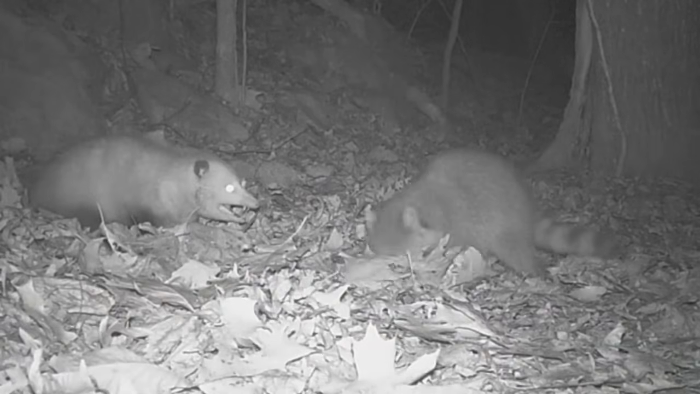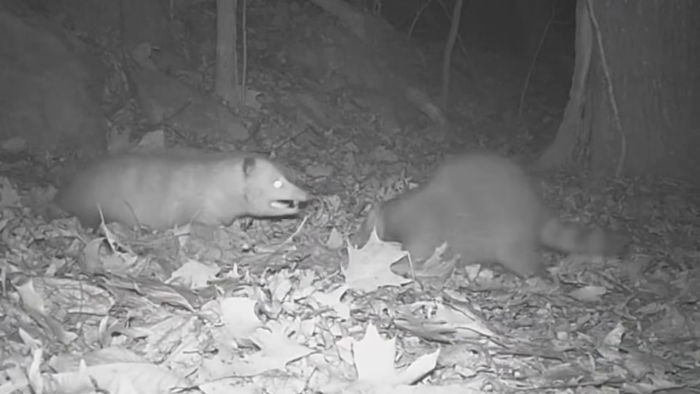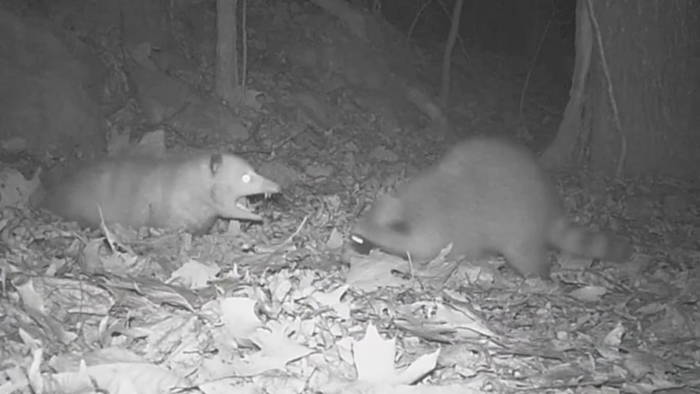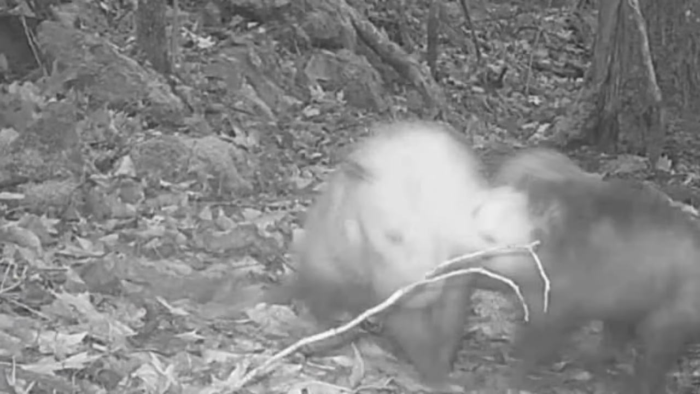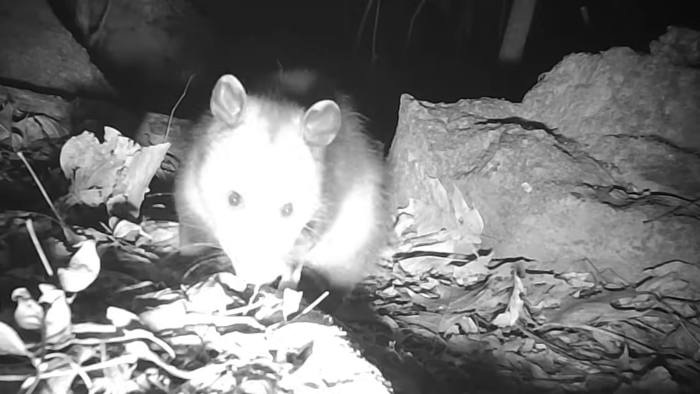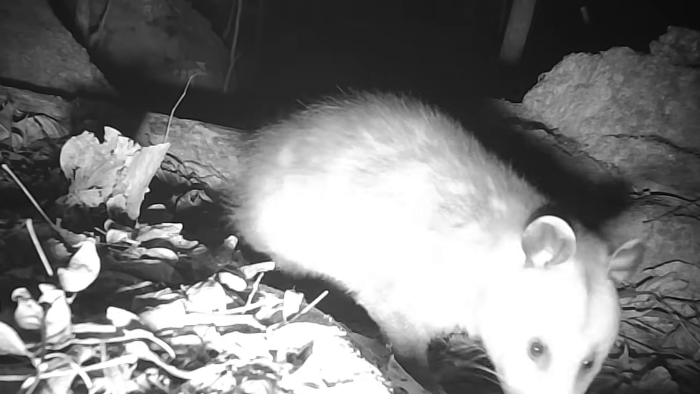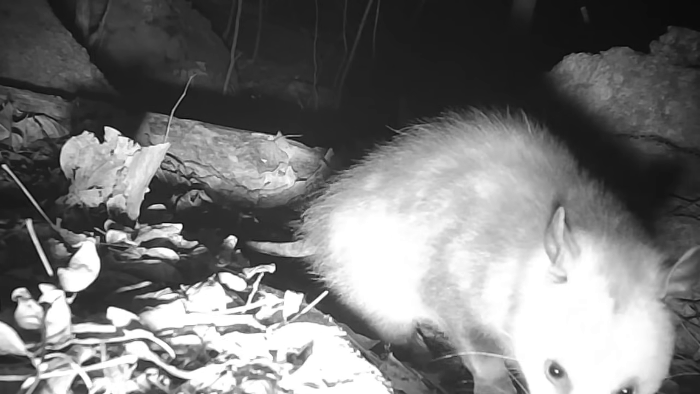And at night, looks like old Chubby's kind of fussing with a coon over something. And there they are fighting amongst themselves. Somebody has to break it up. But they're usually just peaceful little animals. They just come and go like everything else does, trying to scratch out something to eat.